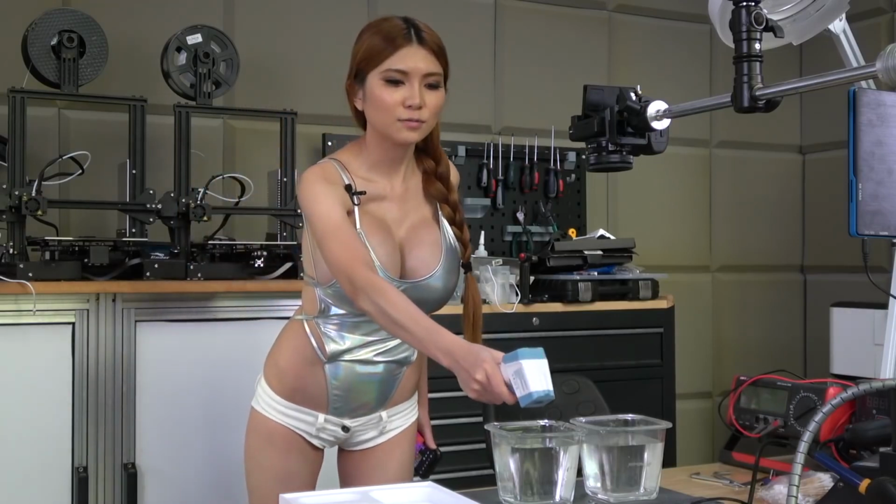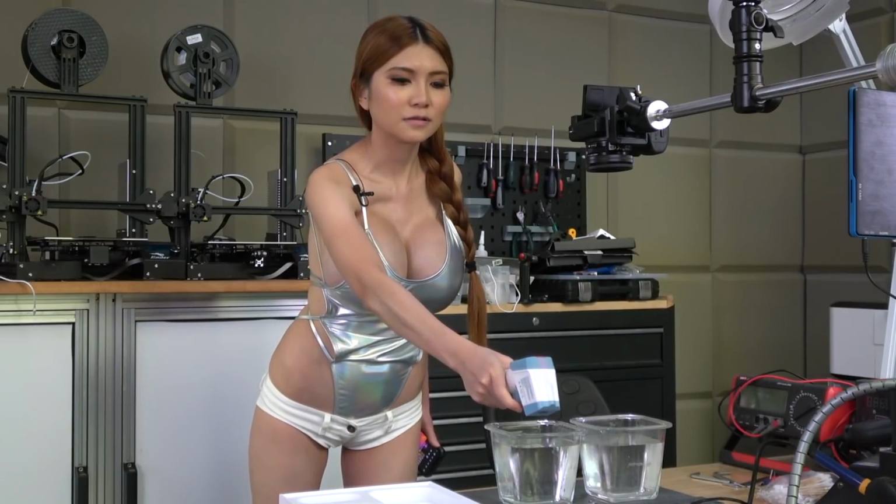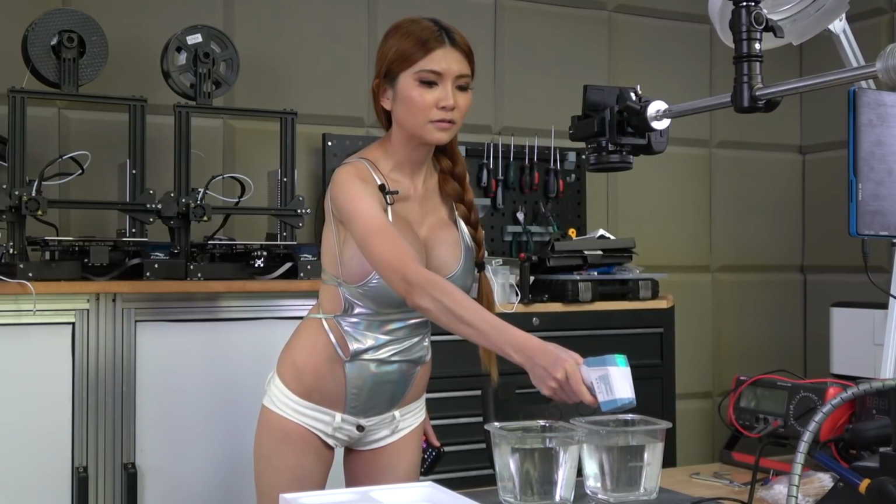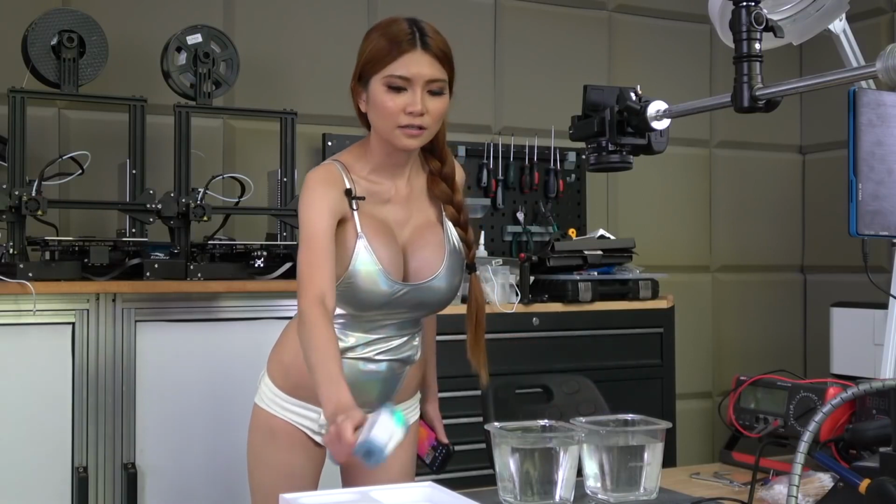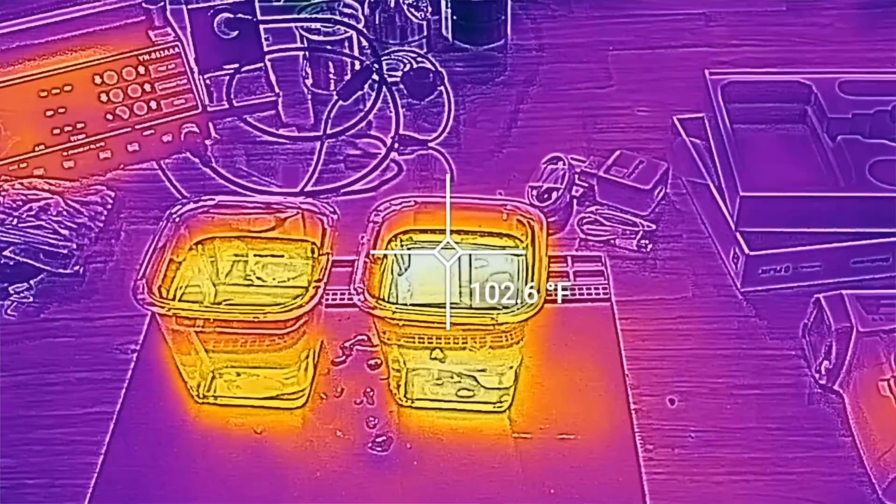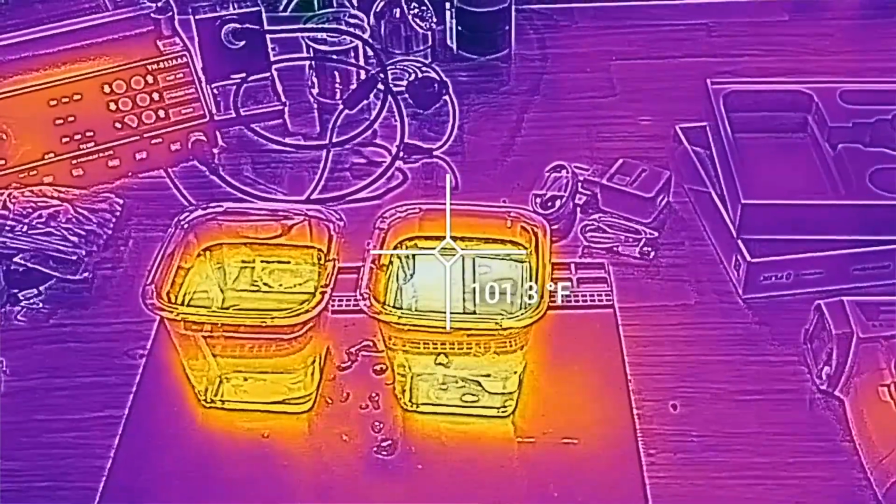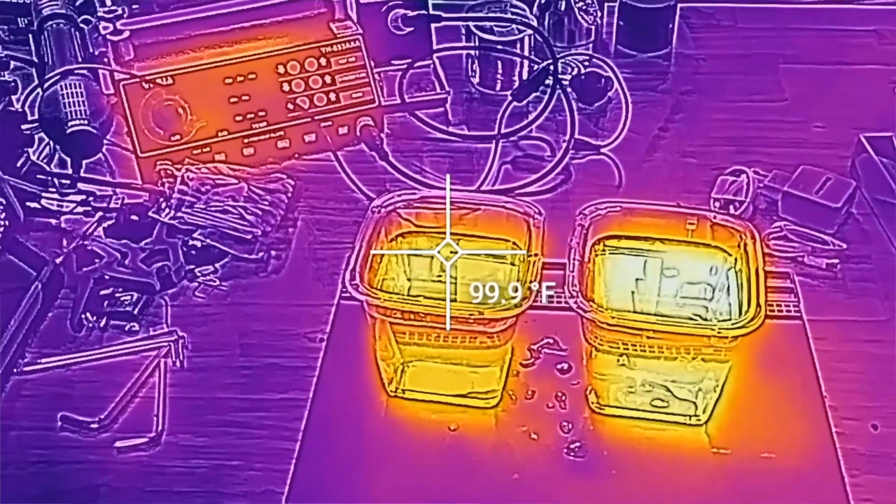Okay, this one is 99.1. This one is 98. Okay, let's use the front camera to take a look at it. Okay, this one says 102.7 and this one is 99.8.